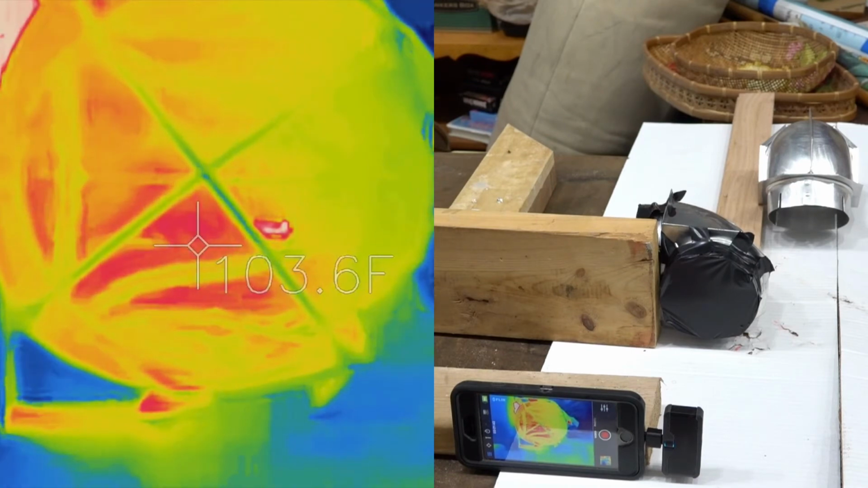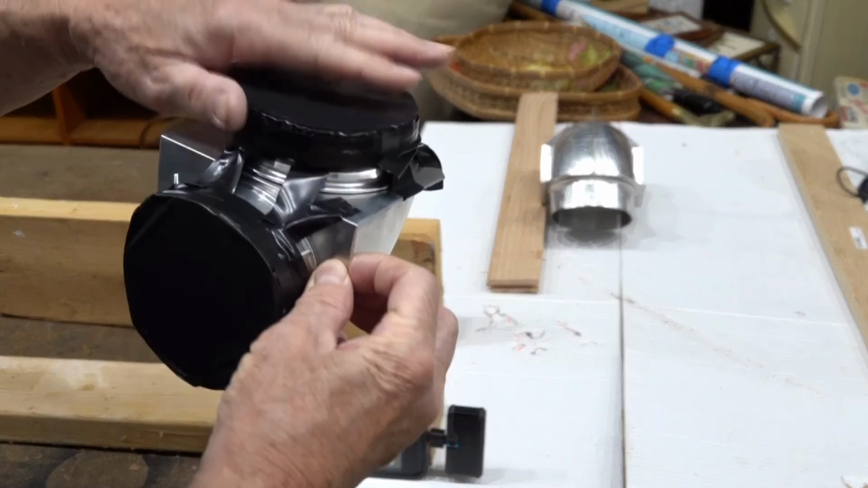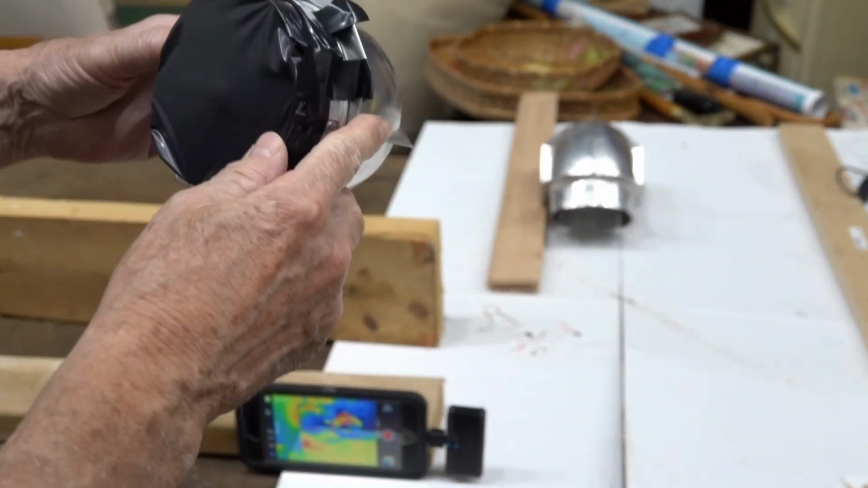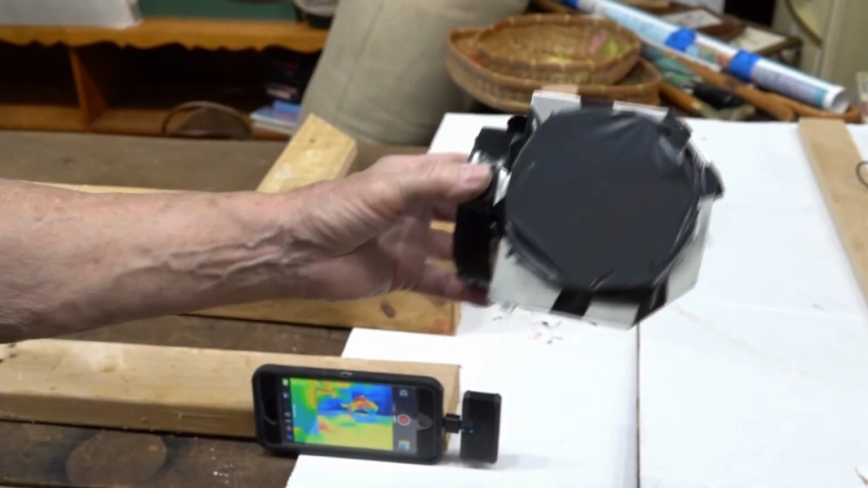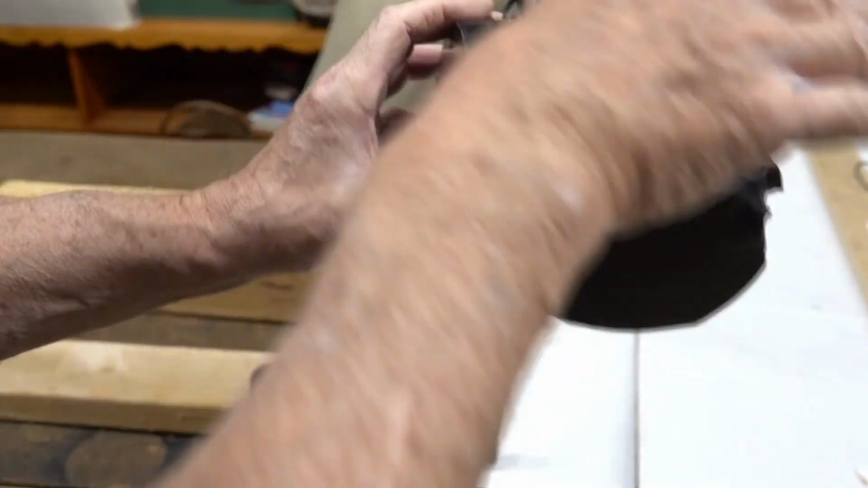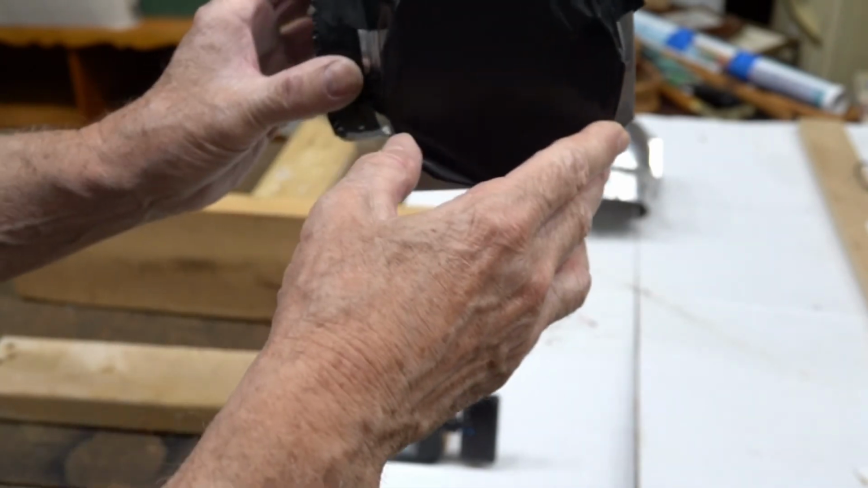It's a little bit warm from the hot air blowing on it, but I'd say there's no question that the infrared is coming off the heat gun, and obviously coming off the heat lamp, goes through the polyethylene, and bends the corner in this 90-degree aluminum elbow.